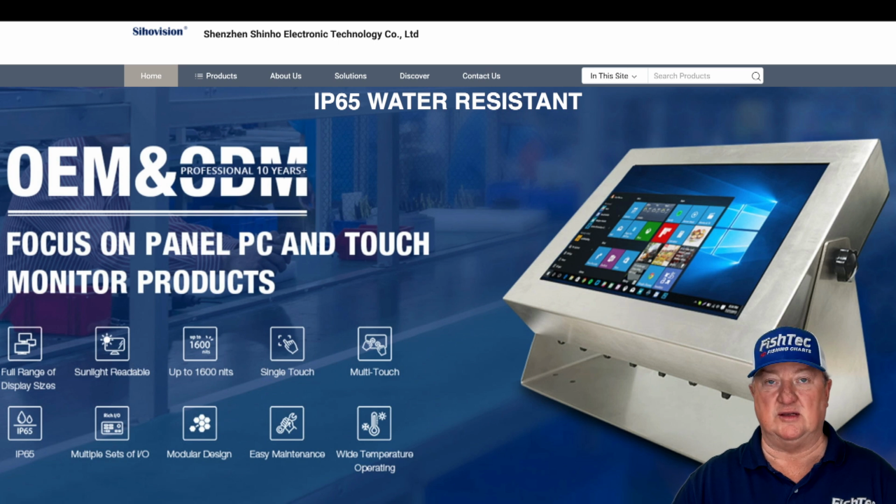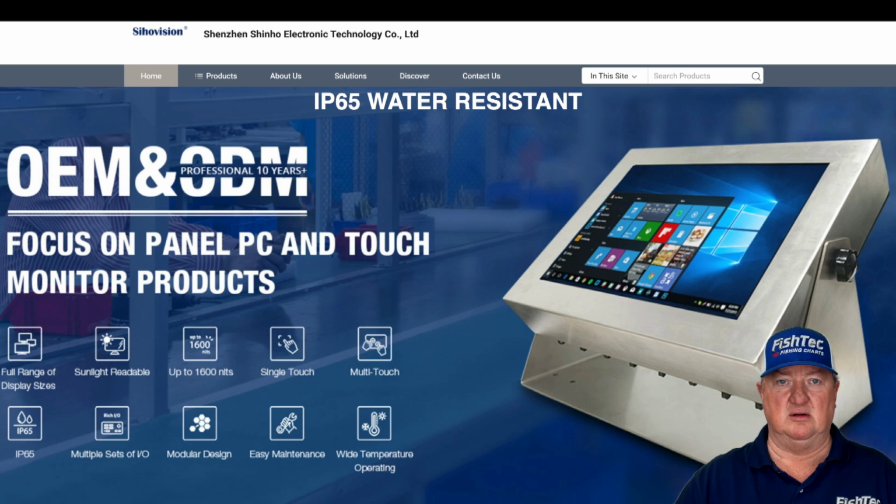I saw there is an option to go IP67, which means you can literally submerge the unit. Just keep in mind, your current units, you can't submerge them. I'm not too sure what the IP rating is on our current Lowrance, Garmin, and Humminbird units.